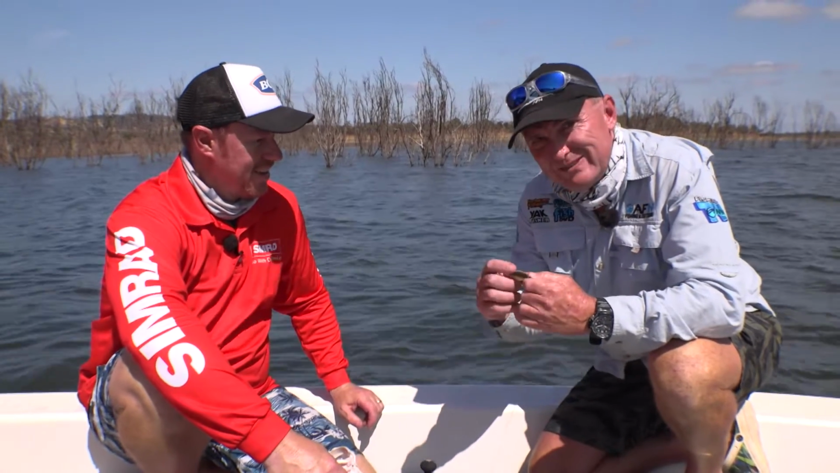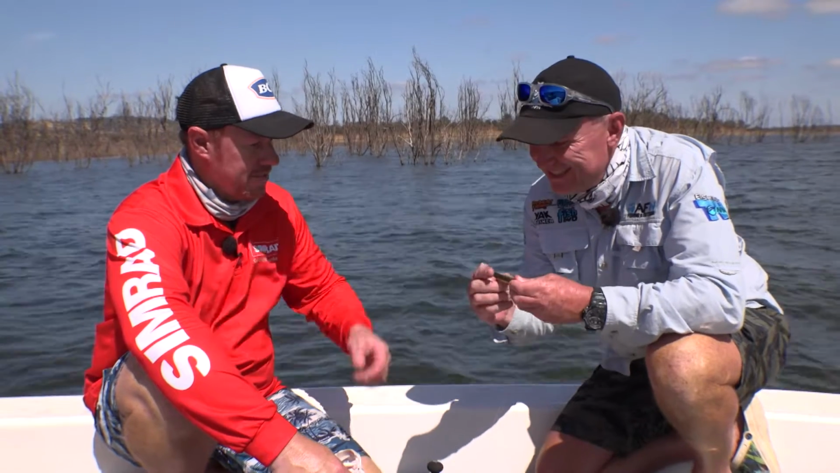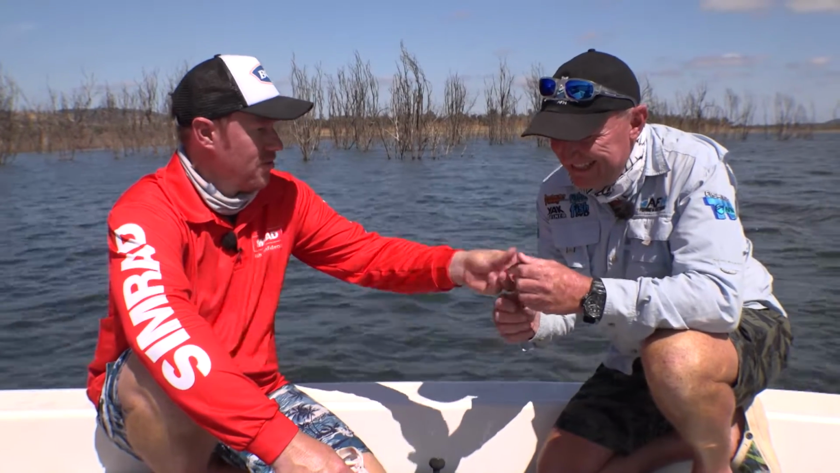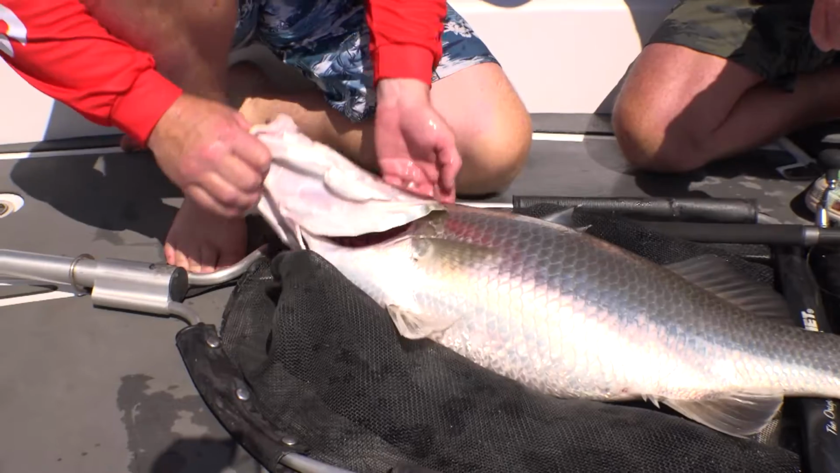Mate, fantastic. And that was that weedless rig, Jace, that I actually just explained. Doesn't even look weedless. The way that hook folds up inside that hollow belly there, it's just like a normal hook, but you can fish it weedless. That is a cool concept. Yeah. Well, look at this guy.